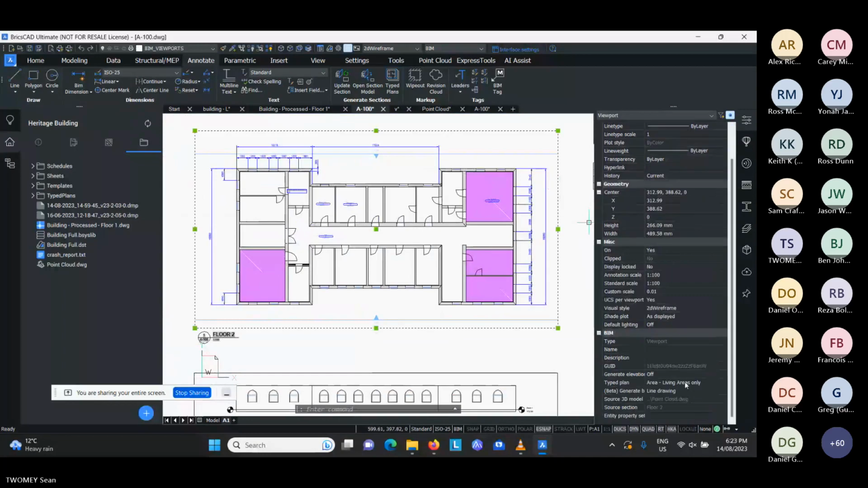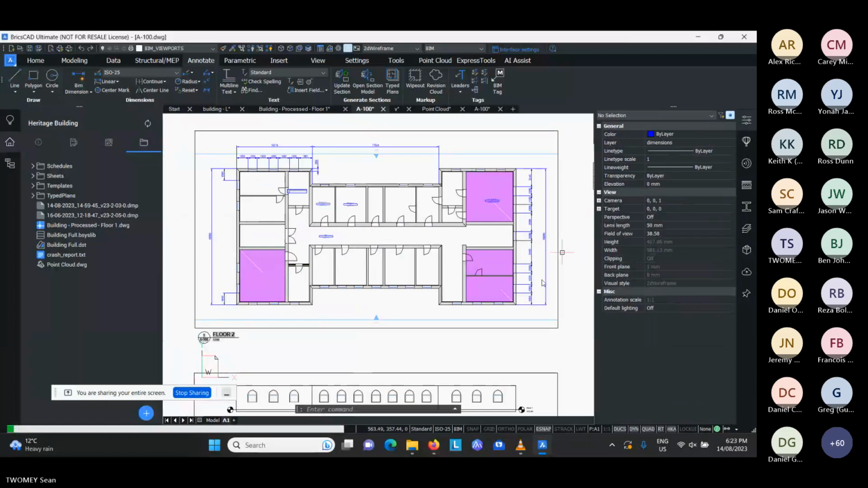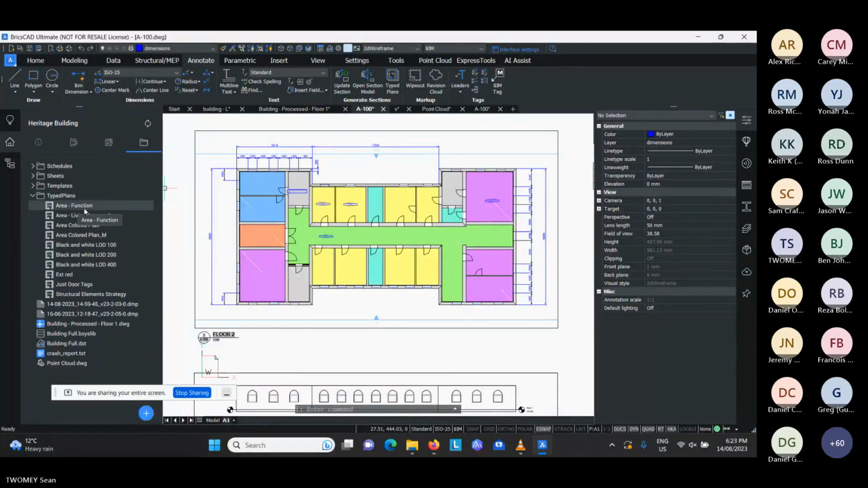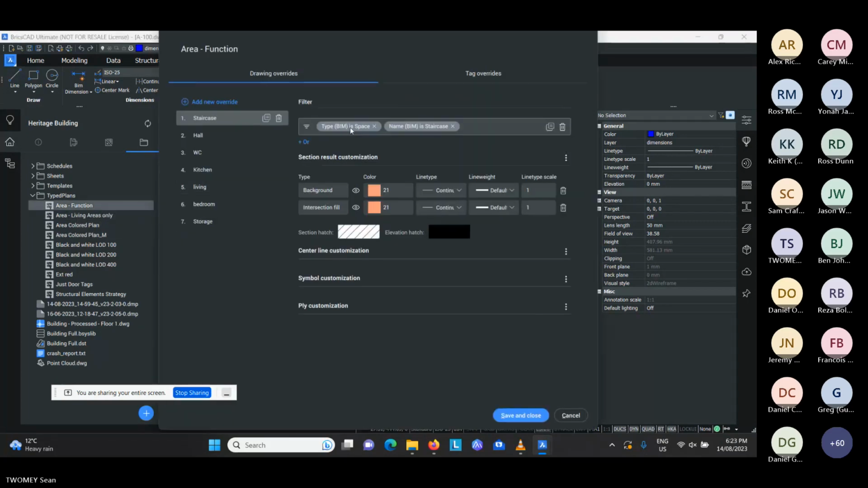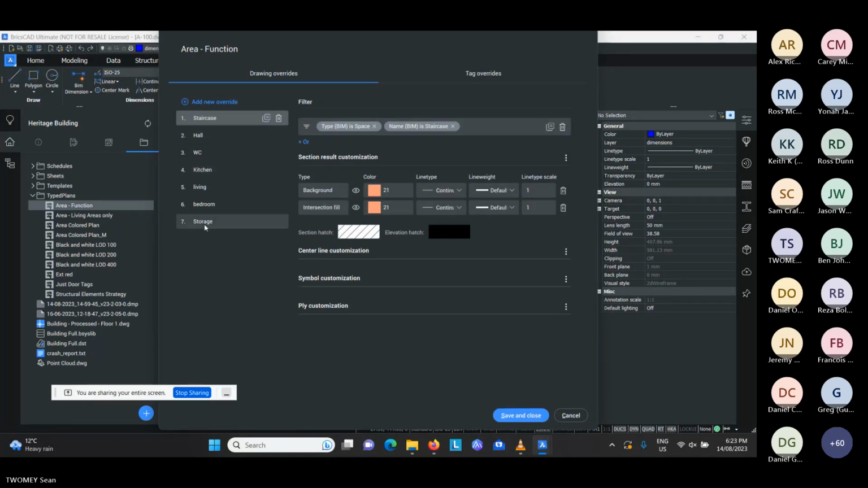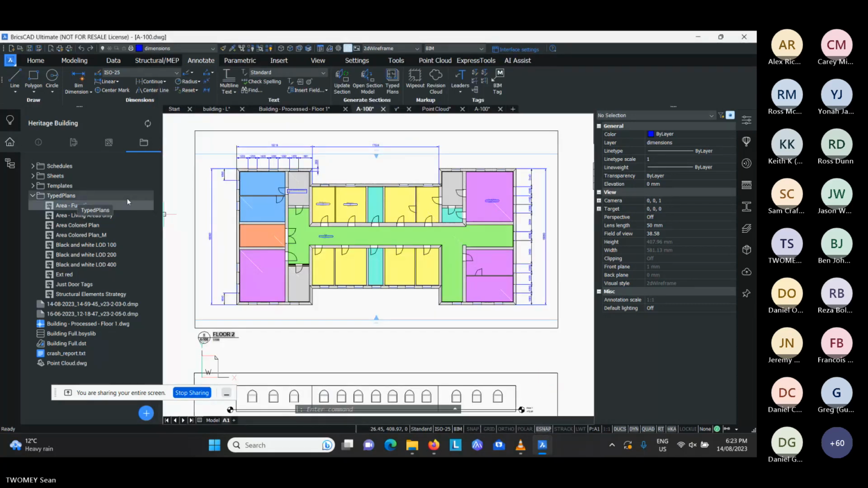You can do any variations on this that you want. So I won't go through all of these, but let's just go area function. And again, we'll refresh that. So here we have all the different areas being color coded via functions. Now, if I look at my typed plans here, if I double click on, for example, area function, you can see here that there's a query where BIM type is space and the type is staircase, make it this color. When it's a kitchen, make it cyan, etc., etc. So these are pretty simple to use, and the software ships with a bunch of them. So what you can easily do is take an existing one and modify it to do what you need.